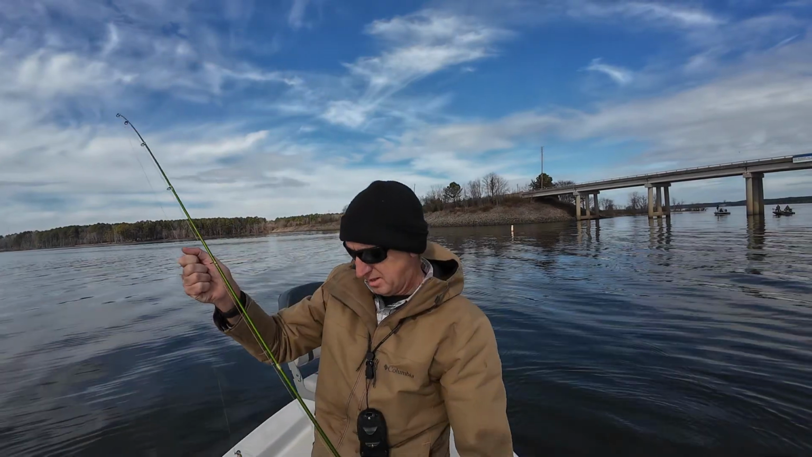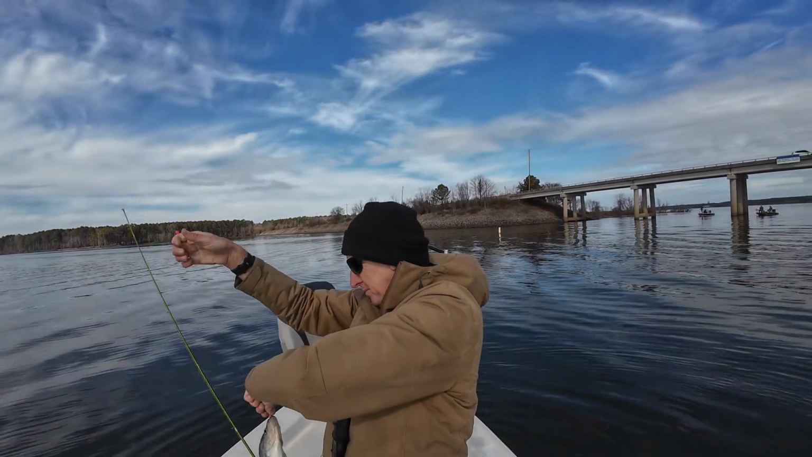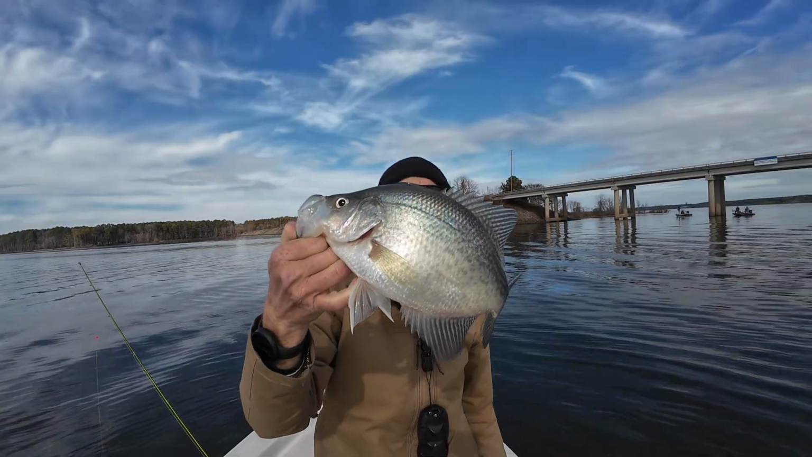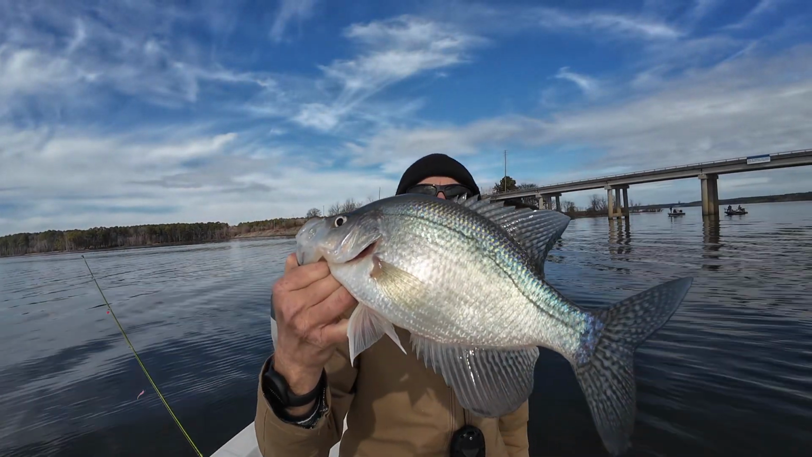There we go. There's a nice crappie. There's a nice crappie. There we go. Beautiful fish. Took his time about it, but he hit it.